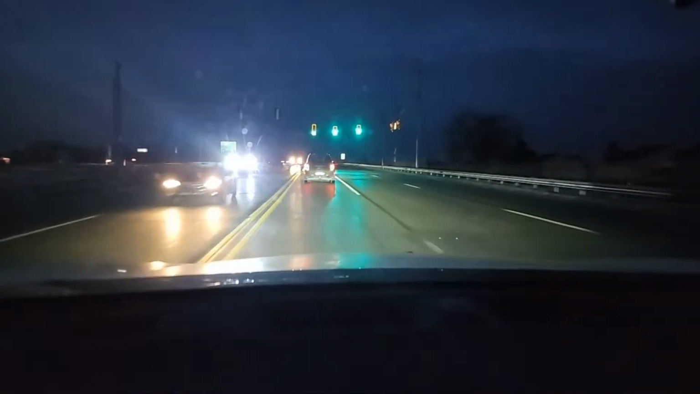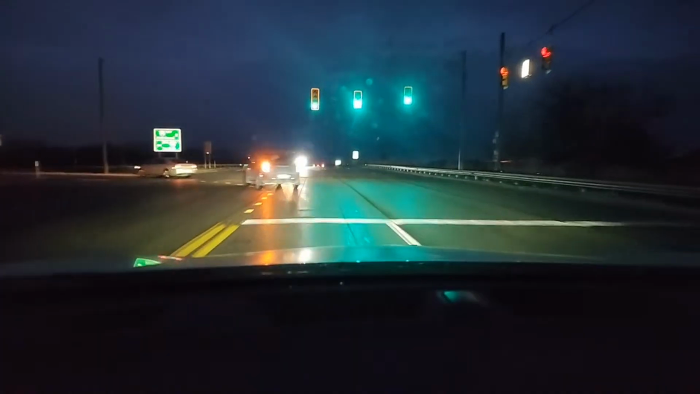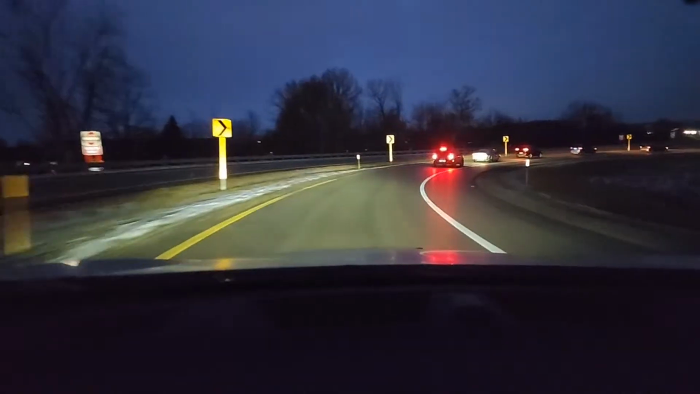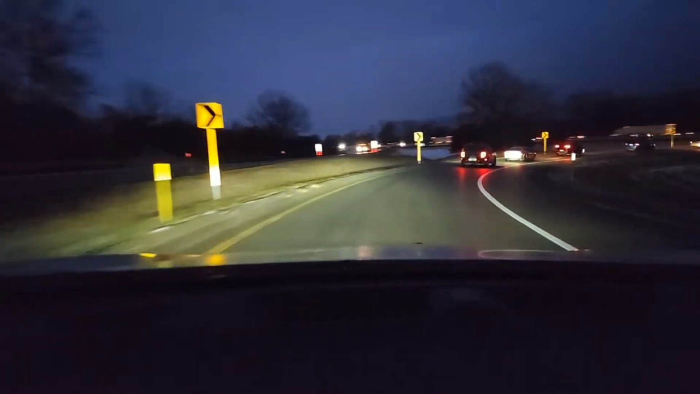Now we're going to be getting on the expressway. It is 7:22 Eastern Standard Time in the Midwest. We're taking the I-94 corridor. This takes us through Port Huron, Detroit, Chicago, Indiana, and then we're going to hit I-65. So we got to go slow around this cloverleaf.